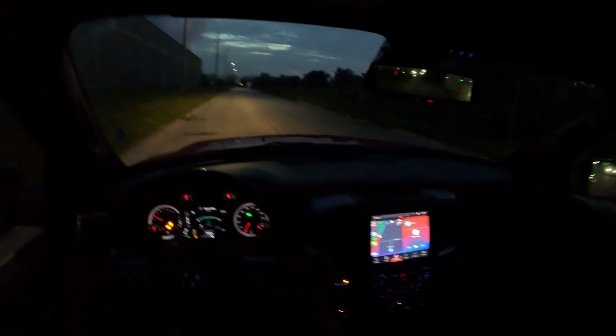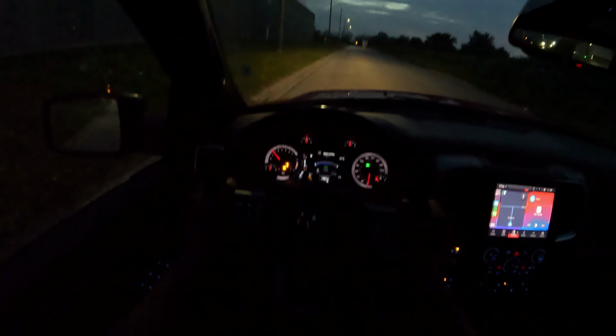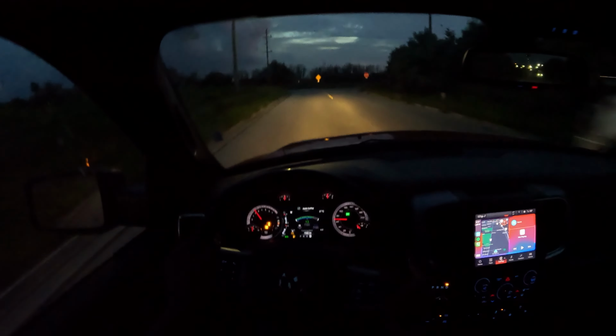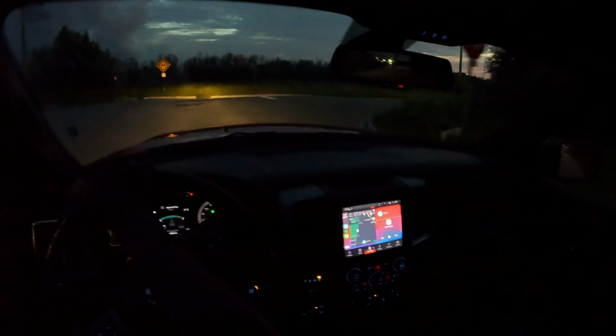But since we're in our sportiest setting, we're gonna try a quick 0 to 60. And 100. The brakes are on point in this gigantic behemoth. The brakes really are on point.